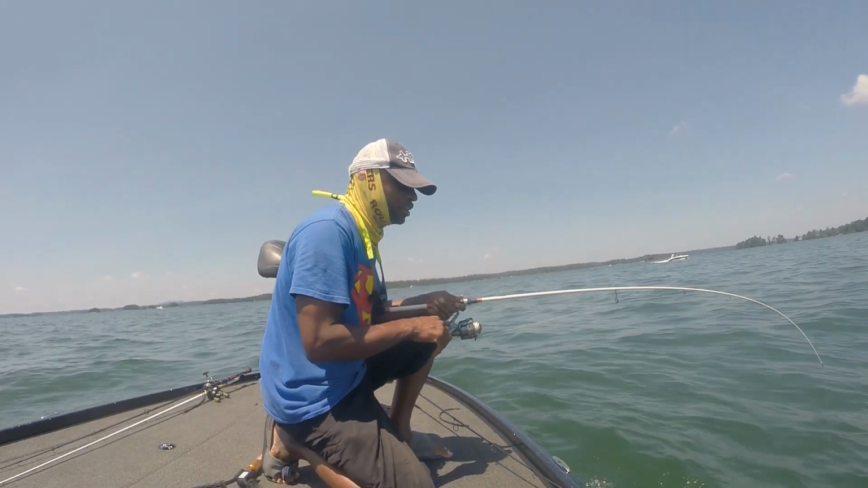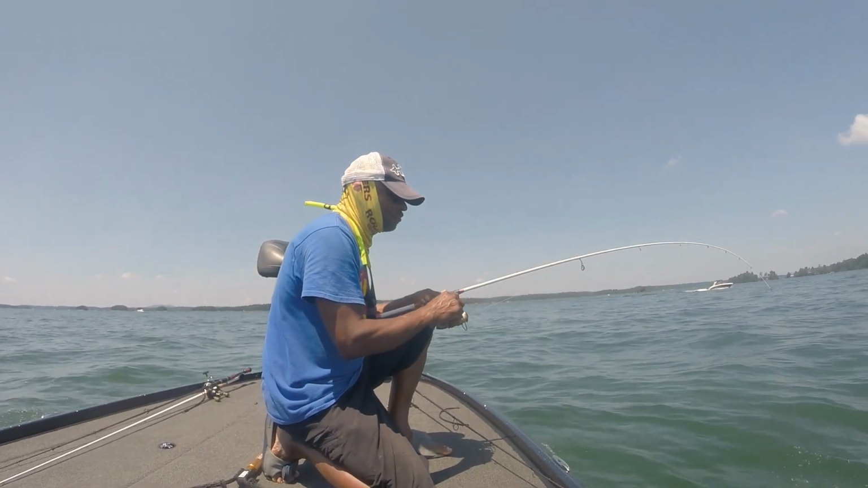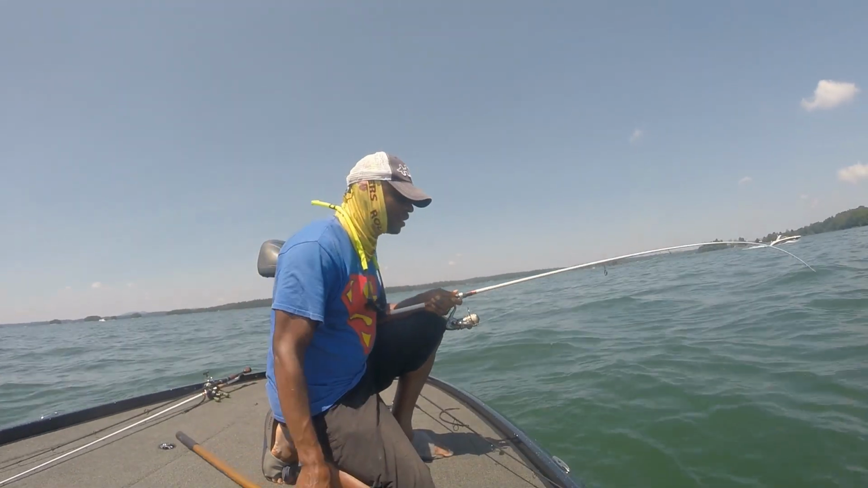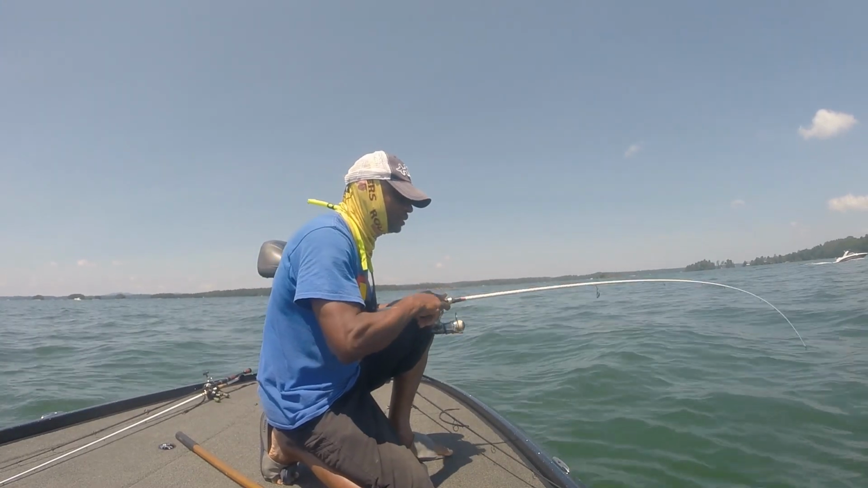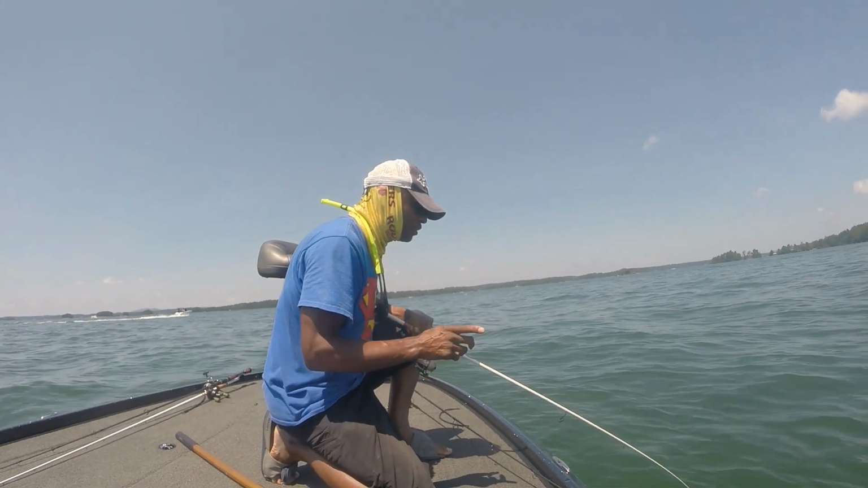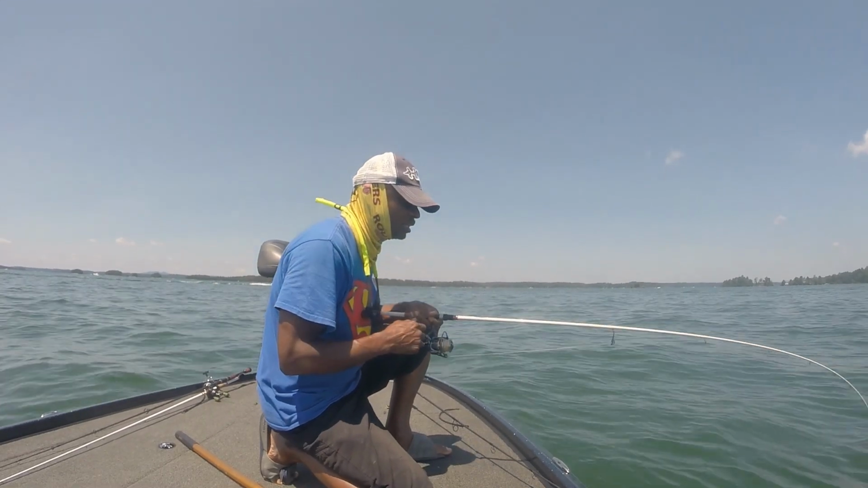I could tell that fish was on there. It was just sitting there holding the thing in its mouth. Feels like this is a good fish. Hopefully I can get him to the boat. But it's a lot of them down there, but they're still real finicky. It's hard to get them to bite. Now I'm thinking whatever this fish looks like is going to be a representation of what else is down there.